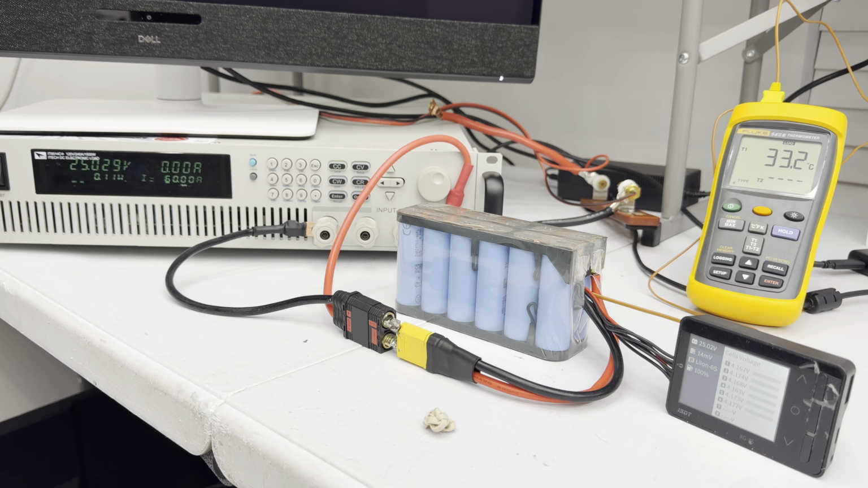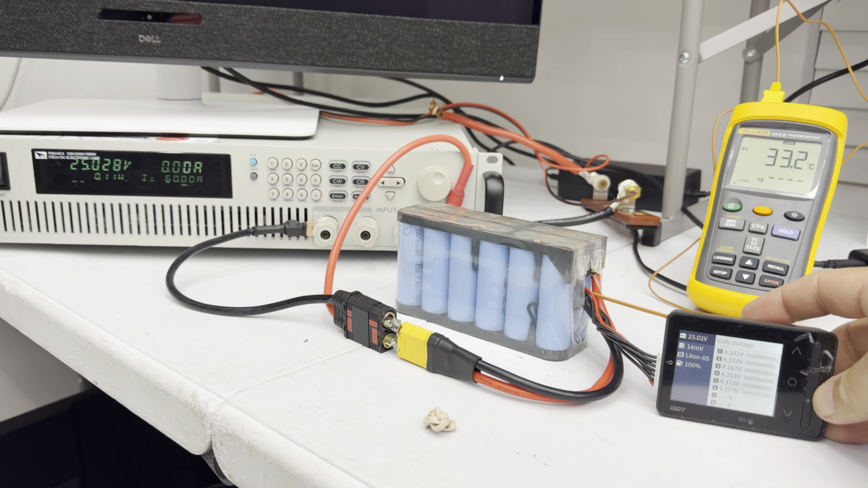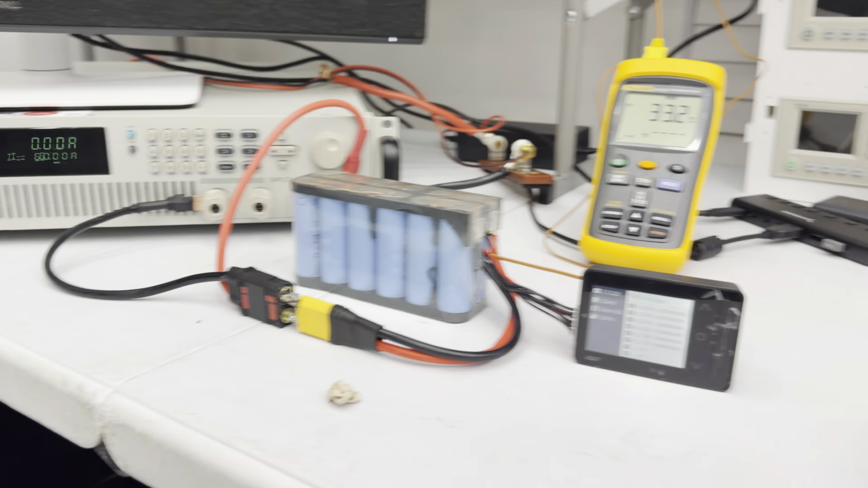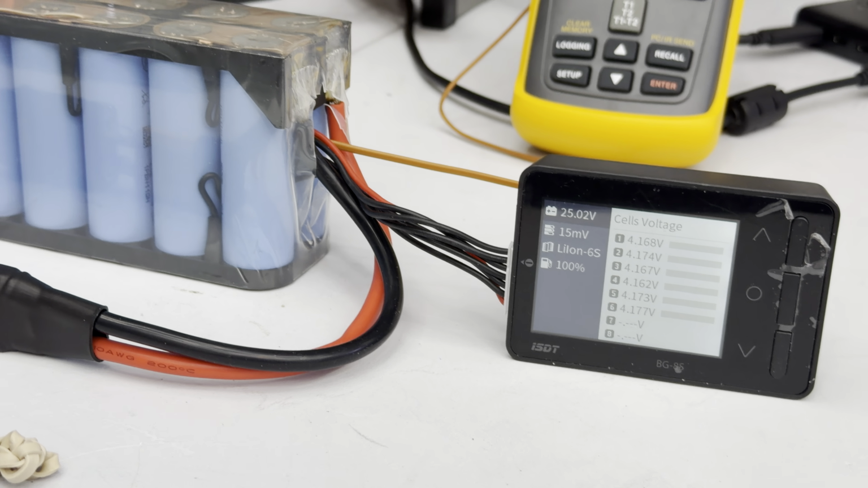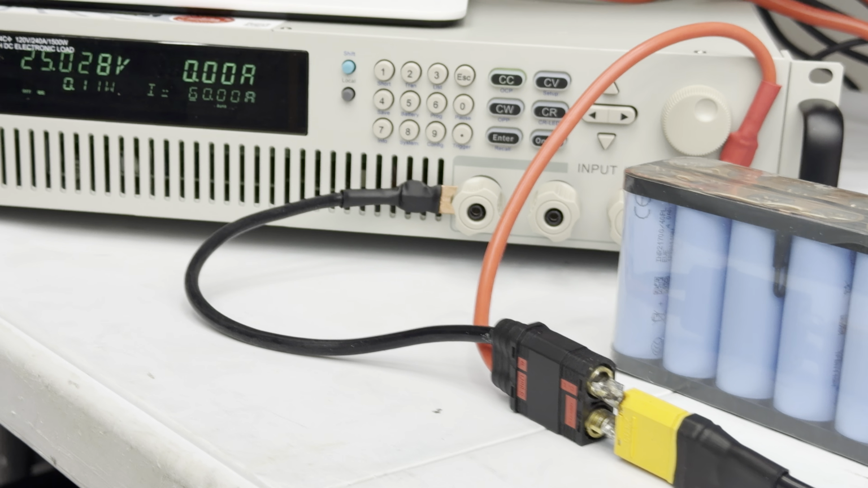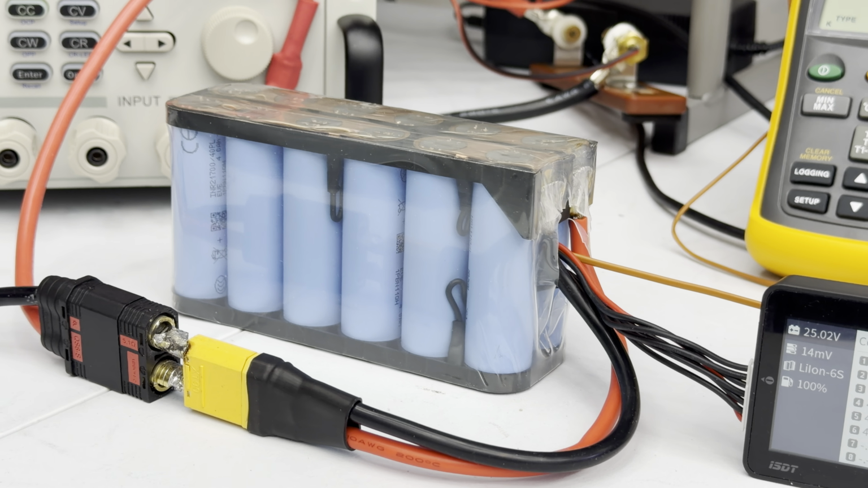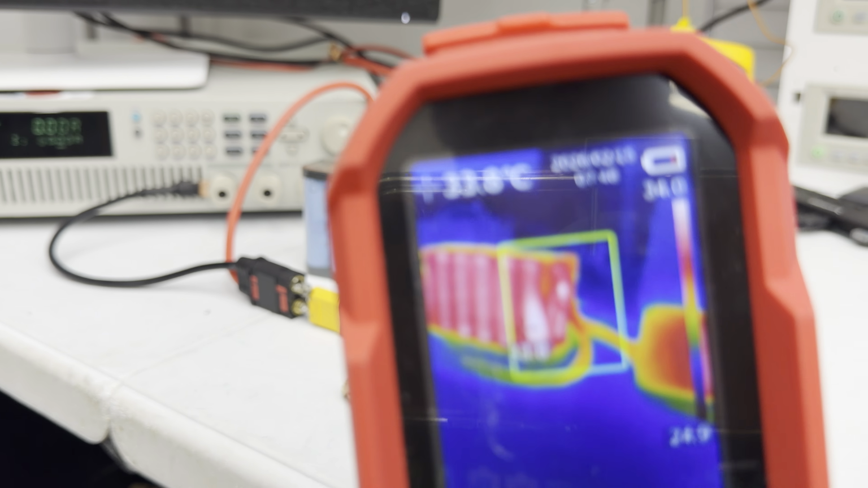All right, guys, I'm gonna be testing this new pack. Here we have the voltage for each individual cell. Let me put this here. I'm gonna be testing this from a heavy load. Right now the pack is 33.2 degrees. I'm gonna be pushing 60 amps from this pack, and we're gonna see how it looks like in